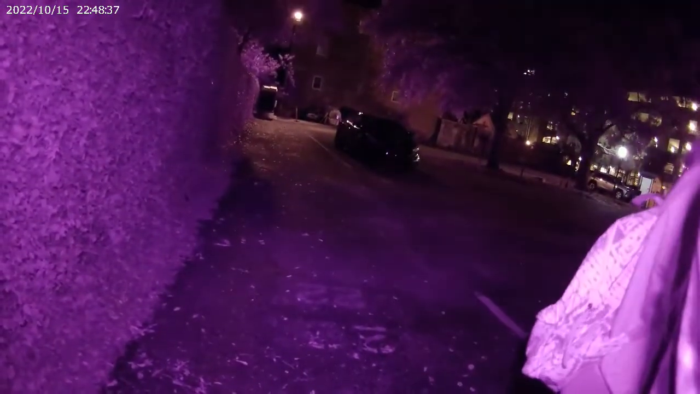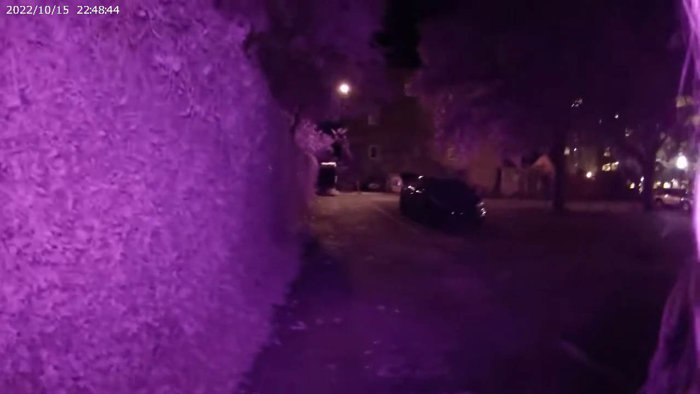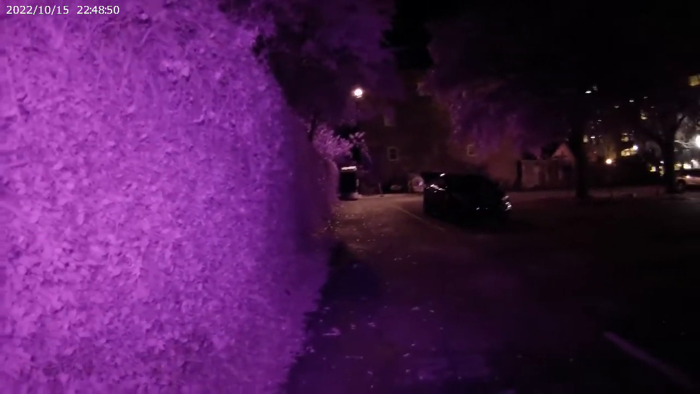Because again, it's 90% usually a bug, and when I see things in real time, it has to appear in the frame and disappear in the frame. I don't want anything coming from outside of it, and I don't want something leaving it. I want it to appear and disappear. Otherwise, it's more than likely an insect.